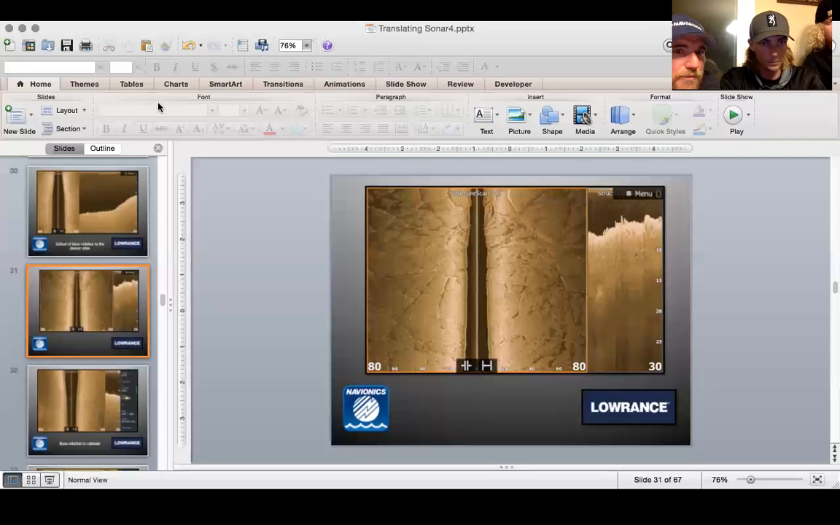What's the best way to pinpoint a single fish or two you may have marked on side imaging? Yeah, we just talked about that.